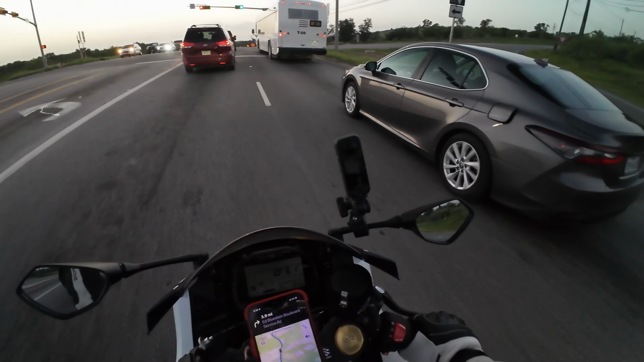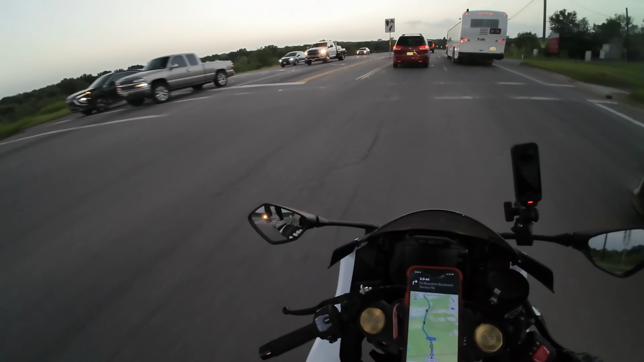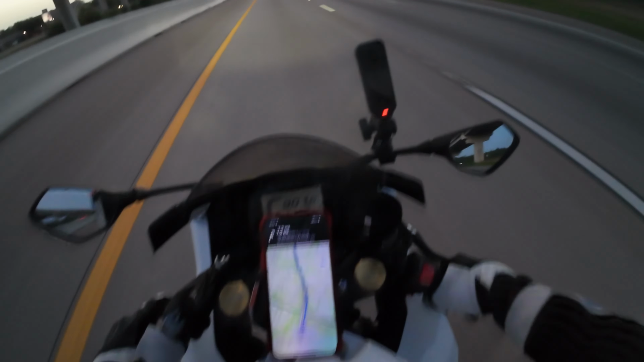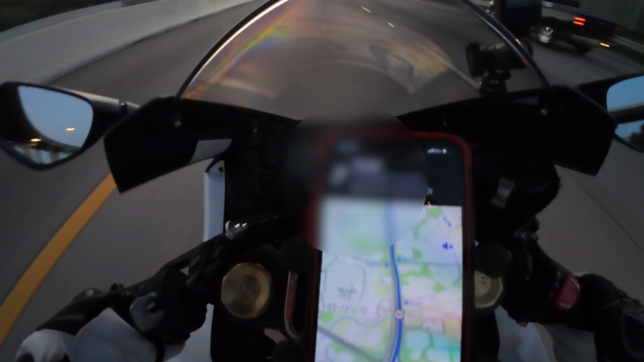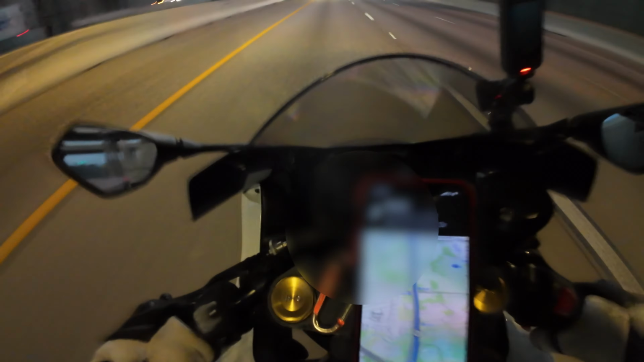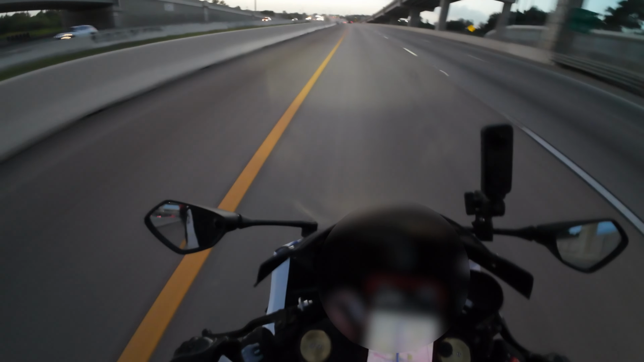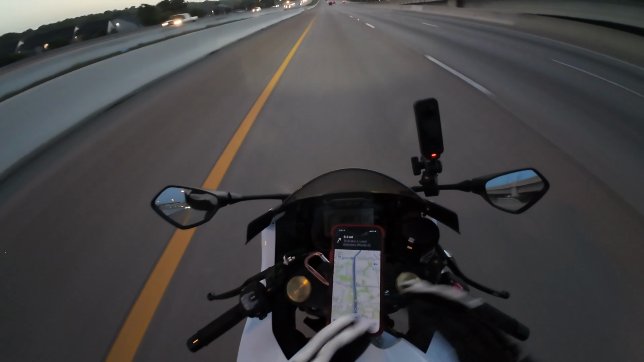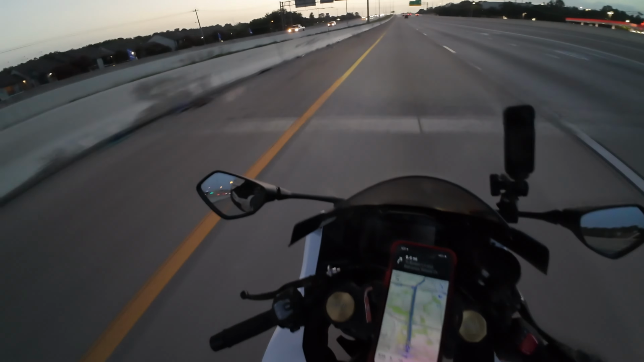This gas cap is open. I was thinking about closing it, but I got no time. Damn, not the brand new ski? Nice. Nice little run. Oh, make sure it's going, just the blood flowing, baby.